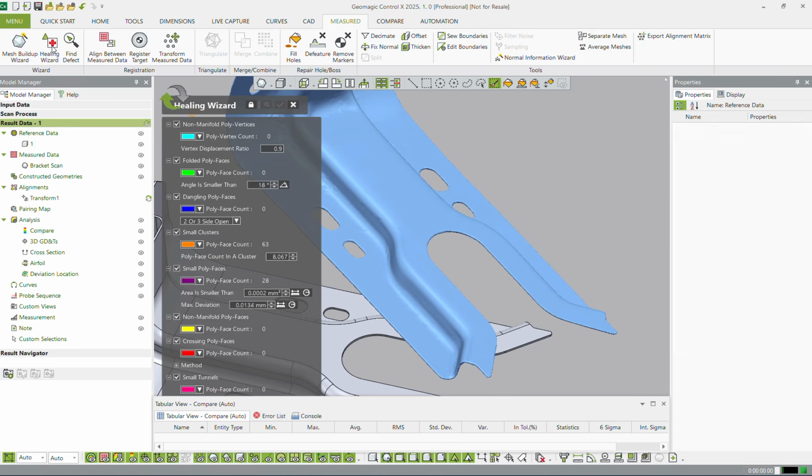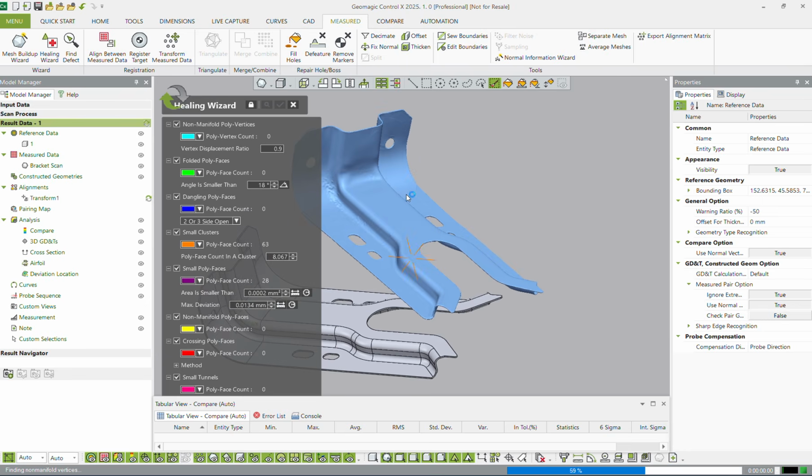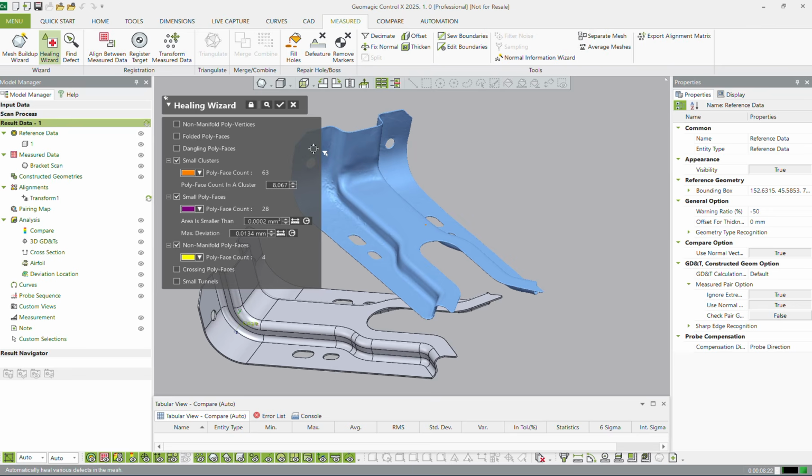Sometimes another thing that I do, just to make sure that the health of this scan data is good, and this is really useful, especially if you are scanning directly into the software, is to run this healing wizard, and it's going to quickly identify any small clusters, crossing polyfaces, non-manifold edges, etc., and it's going to just take care of them for you. You can see there's one selected right there, and that's a small cluster because they're all color-coded.